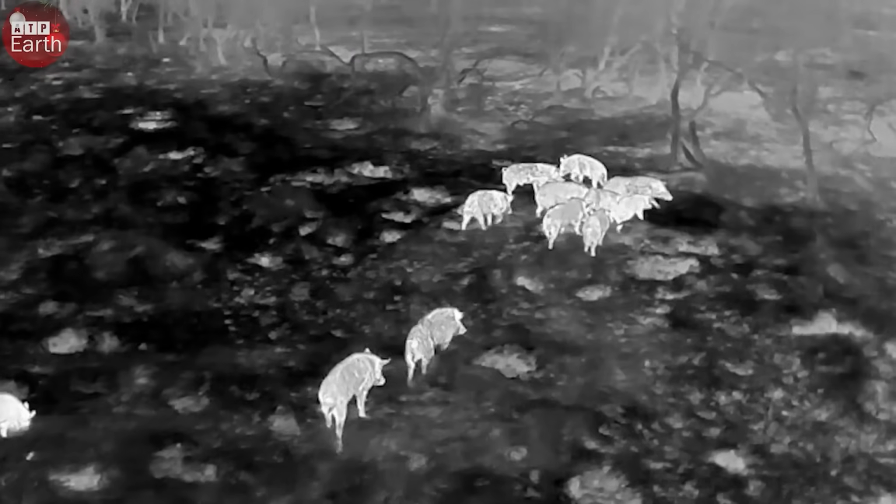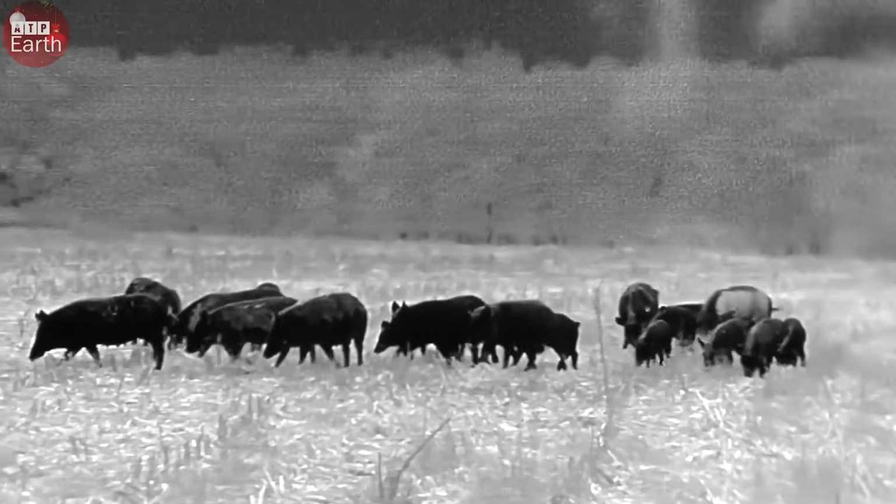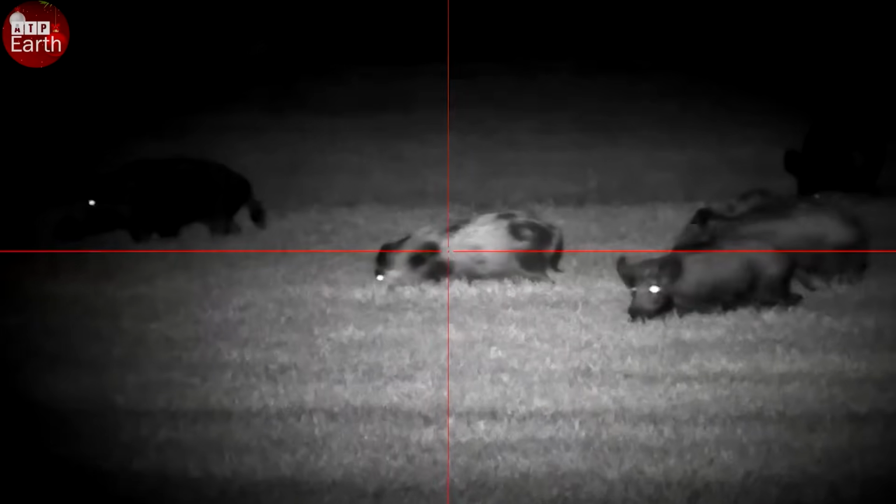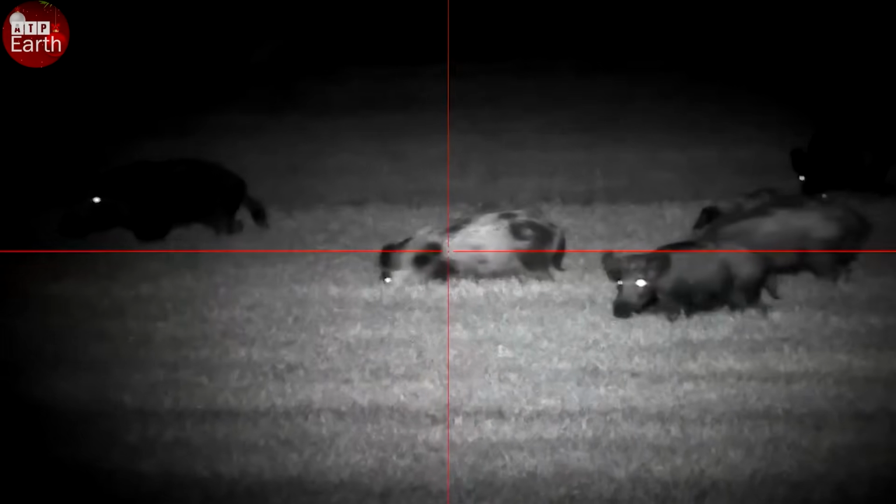The herd of wild boars here was really large. In the darkness, through the thermal scope, I could see dozens of dark figures moving silently among the bushes. But we had prepared in advance. One shot, one kill, that was the rule. And to get such shooting technique, we had to go through hundreds of hours of non-stop field training.